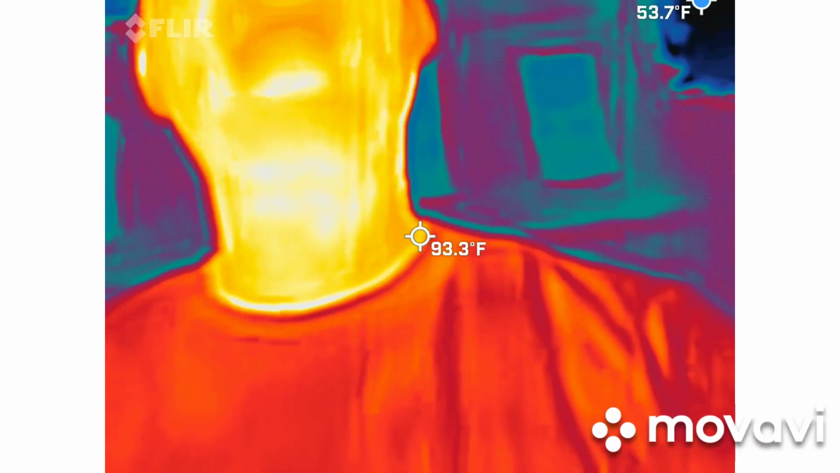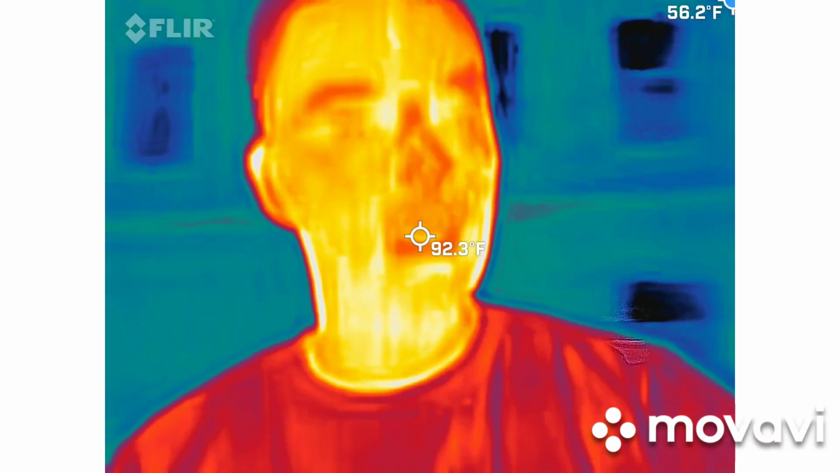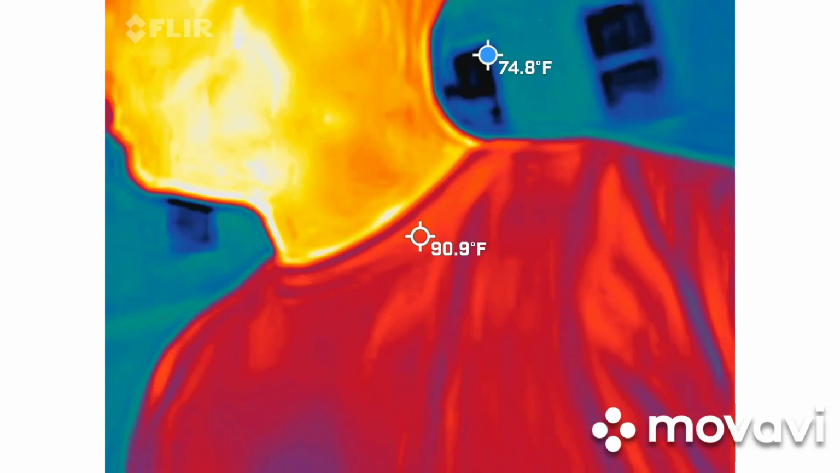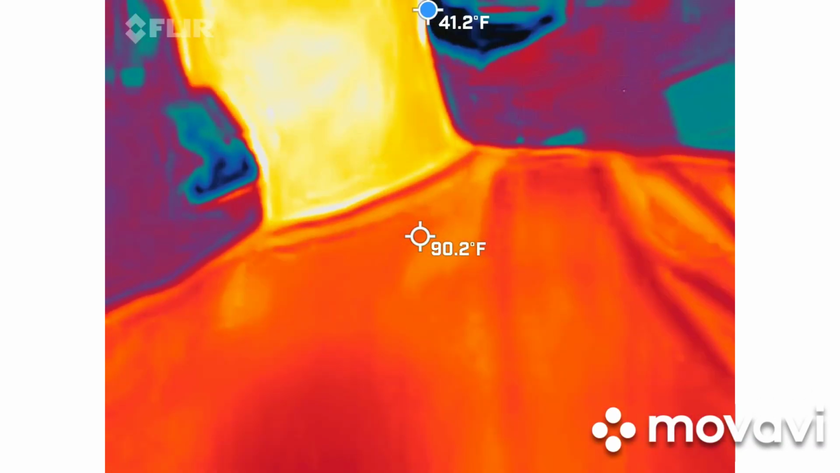So with that said, everything around me should be somewhat blue or black. Those are obviously the colder areas. I didn't mean to zone in on that. But with that said, we're looking for those blue and black spots to actually move on their own. So again, there's always going to be blue and black on there. We're going to try to keep somebody's skin tone in there.